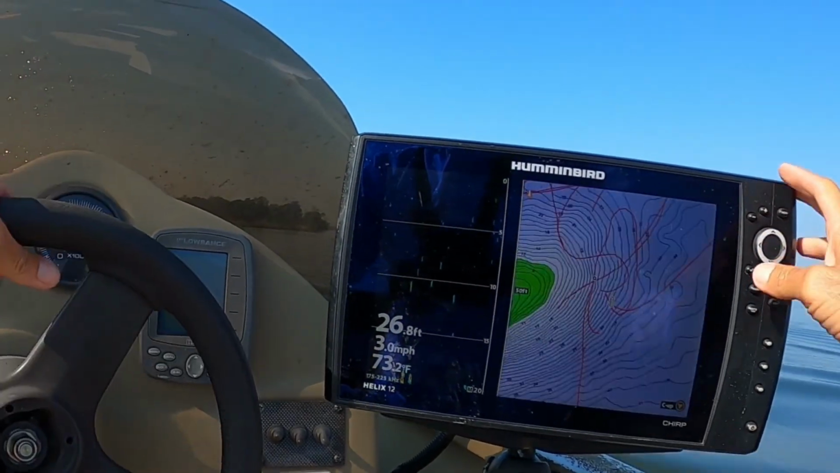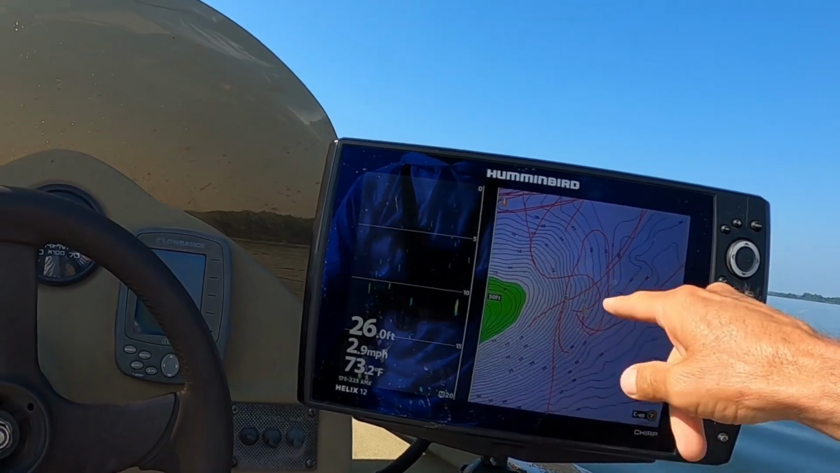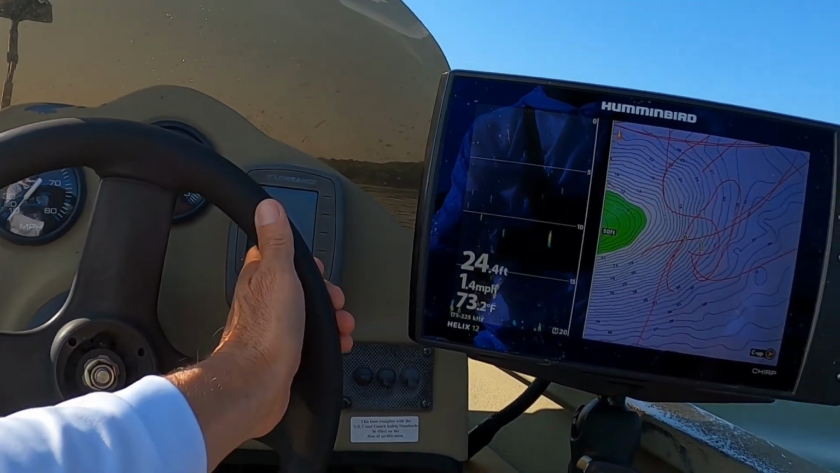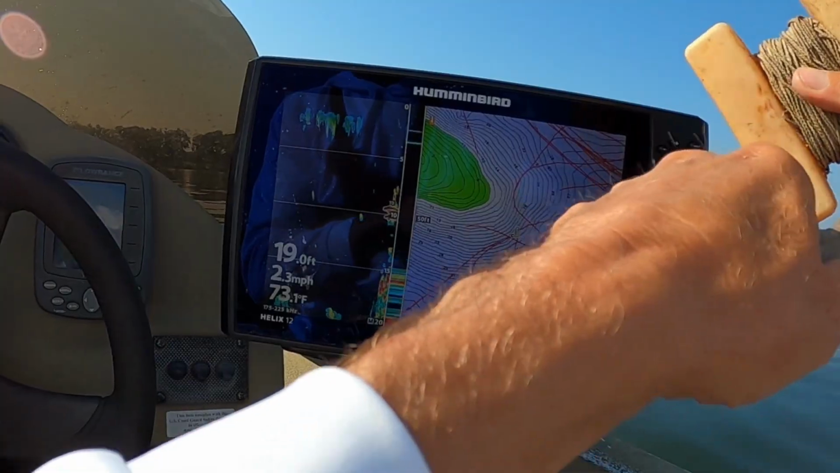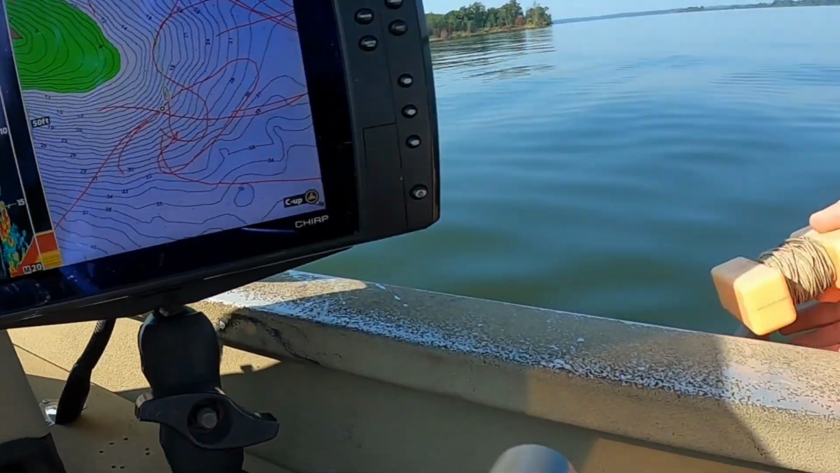Zooming in sometimes, that'll help too, because you can get off of it like I just did there. I didn't get on top of it good because I didn't have it zoomed in, and when I made my little turn, I was away from where I wanted to mark my fish. So, all right, you can see it coming up right here. Okay, there they are right there. Fish are in it right there. I'm getting past it a little bit. I'm gonna go ahead and throw my buoy out.